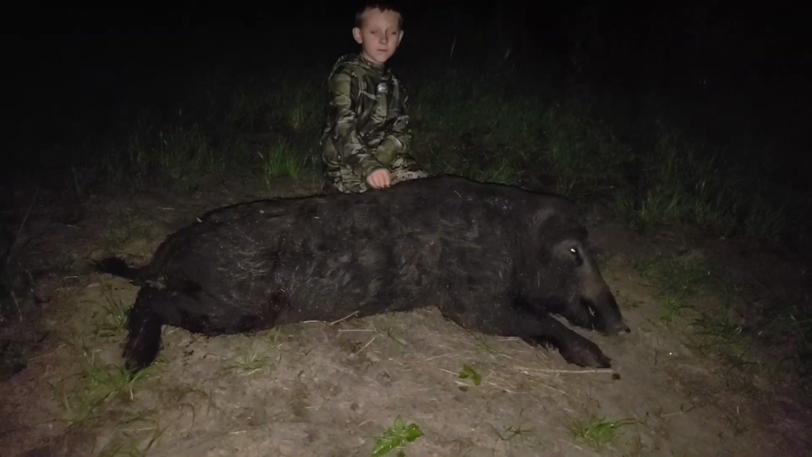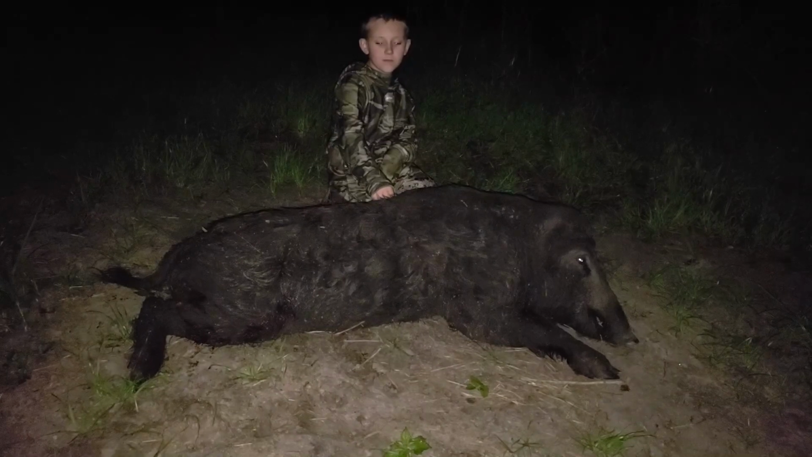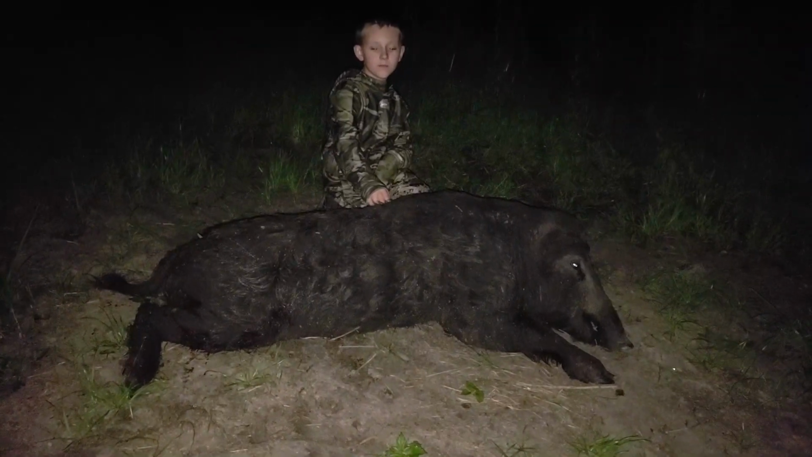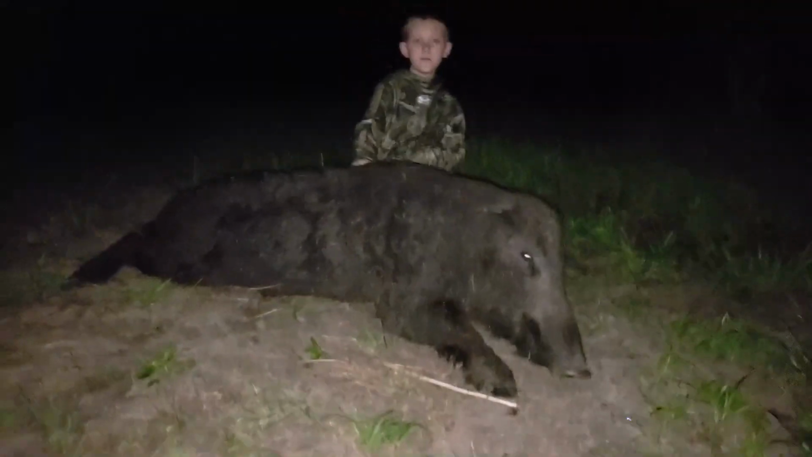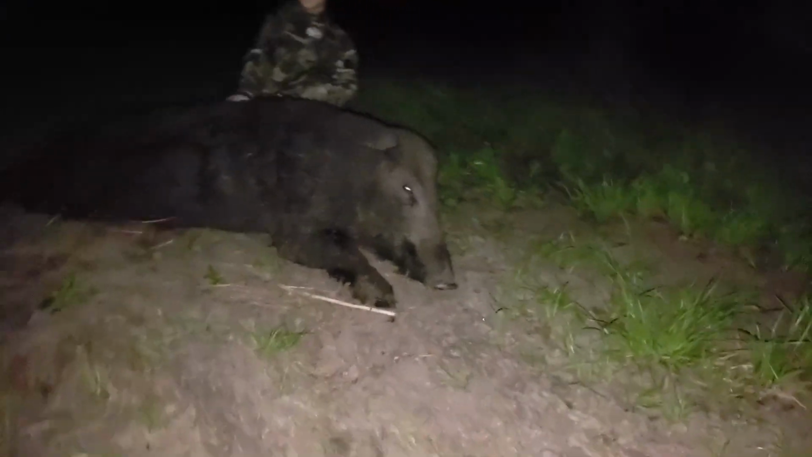You got to shoot him in the leg, okay? And you got him with that Echo 1 thermal scope. Man, that is awesome. Look at that thing. That is a big pig. That is a big pig.